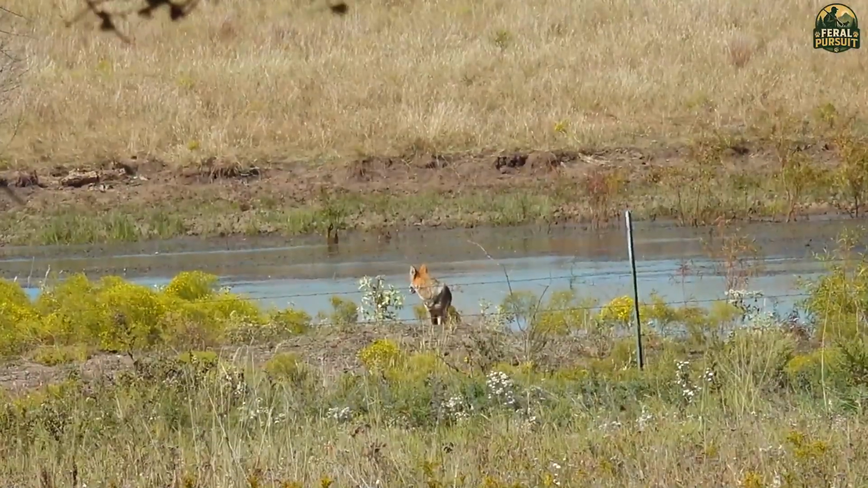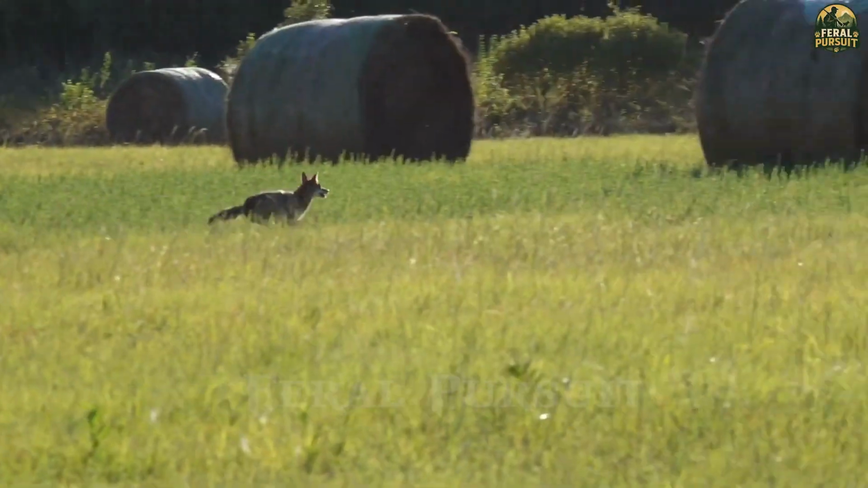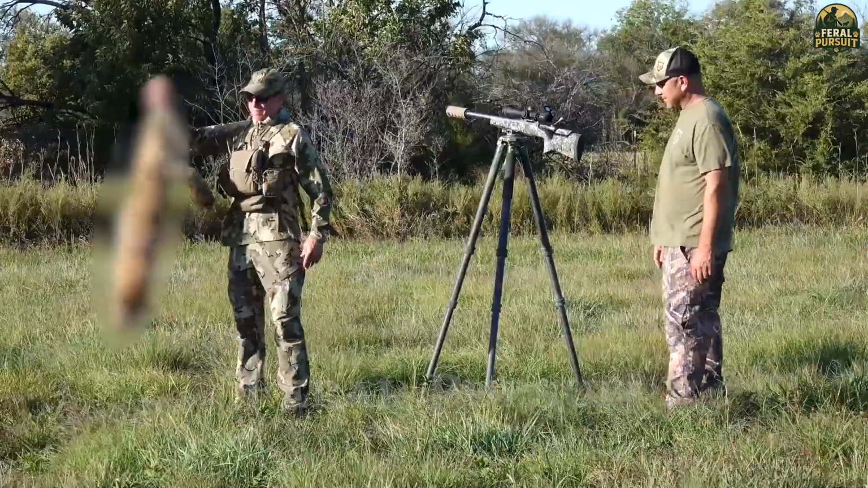Lying flat against the tall grass, I slowly aligned my scope with its chest. A loud click echoed across the field. The shot was a perfect hit. The coyote collapsed, writhed for a moment, then lay still. But the silence did not last long.